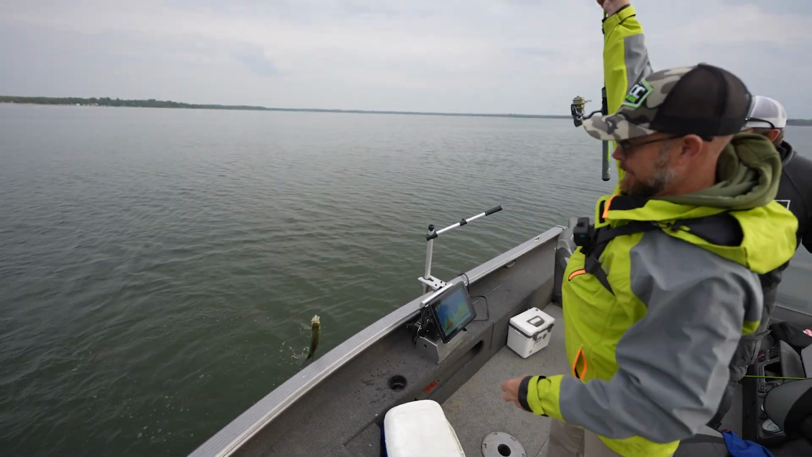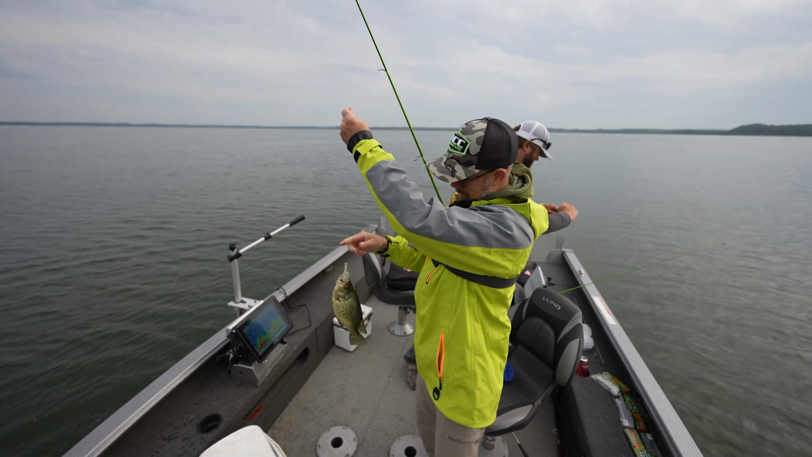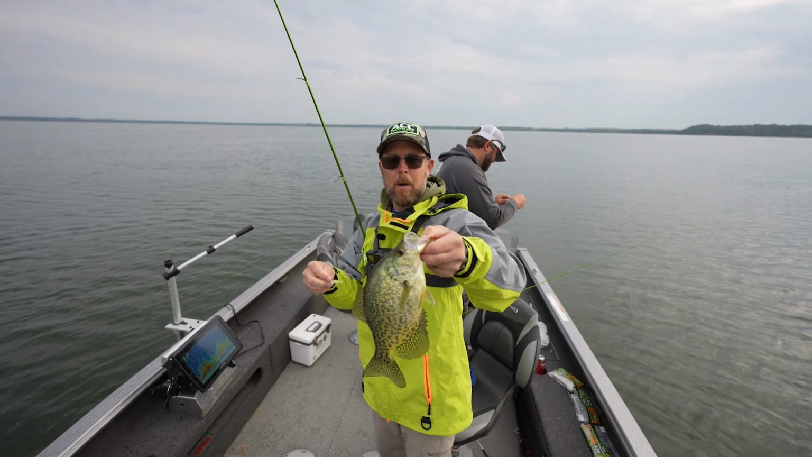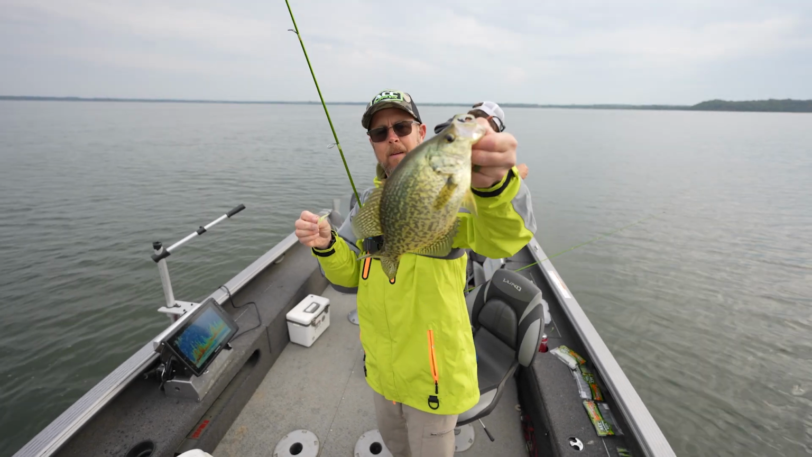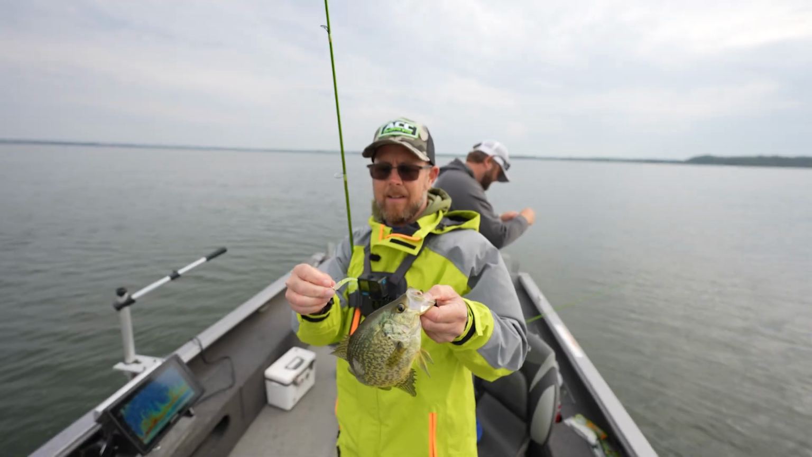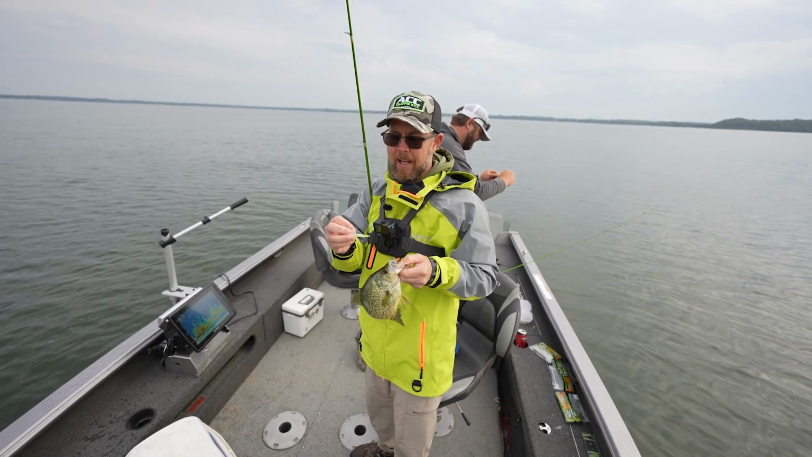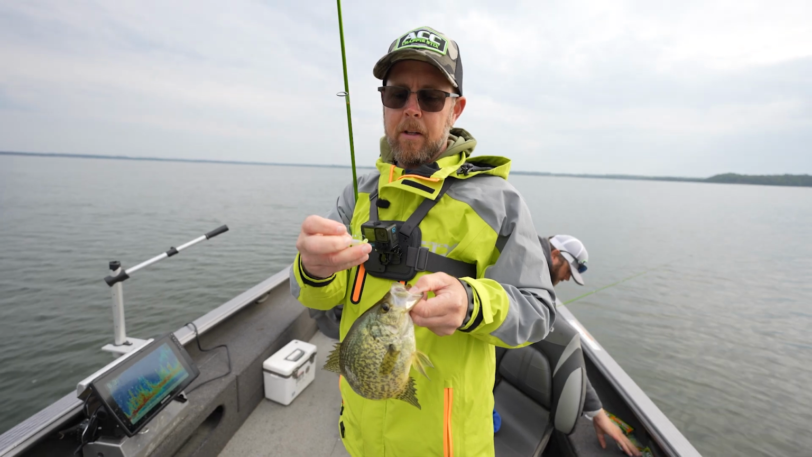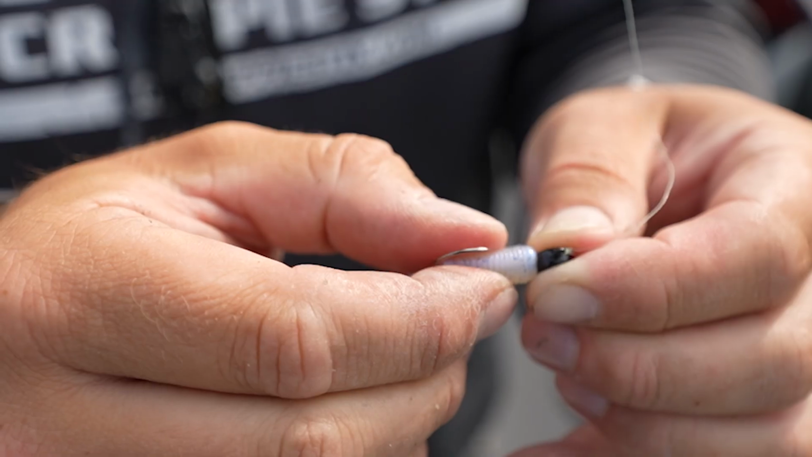Look at them thrashing around. Boom. Just popped out. Yeah, they do pop out right there. Hey, that's fun. Catching them on the shank. 1.75 up here in pretty clean water, and this bait is doing the job.